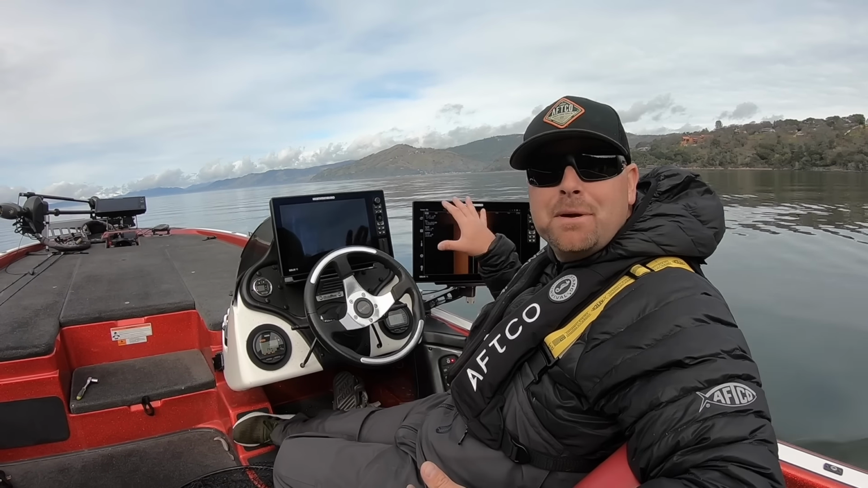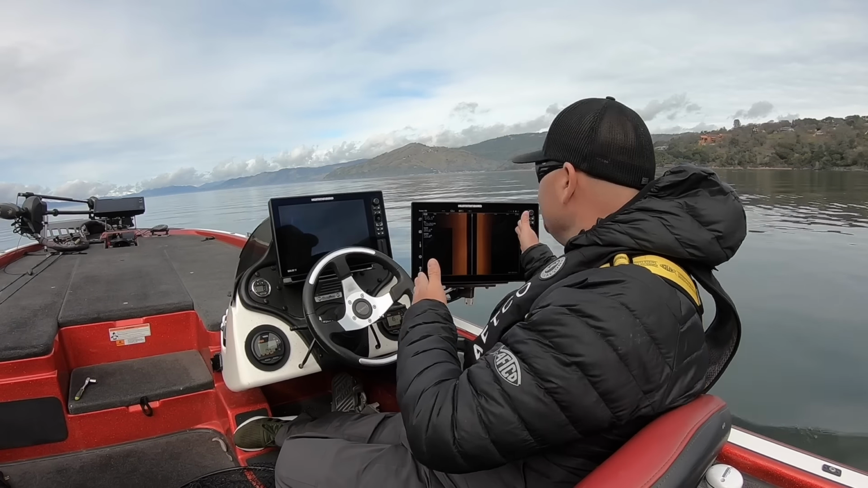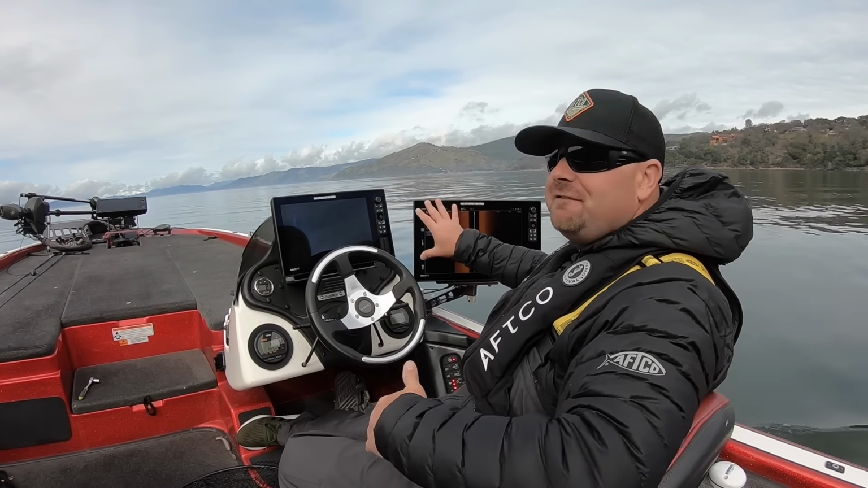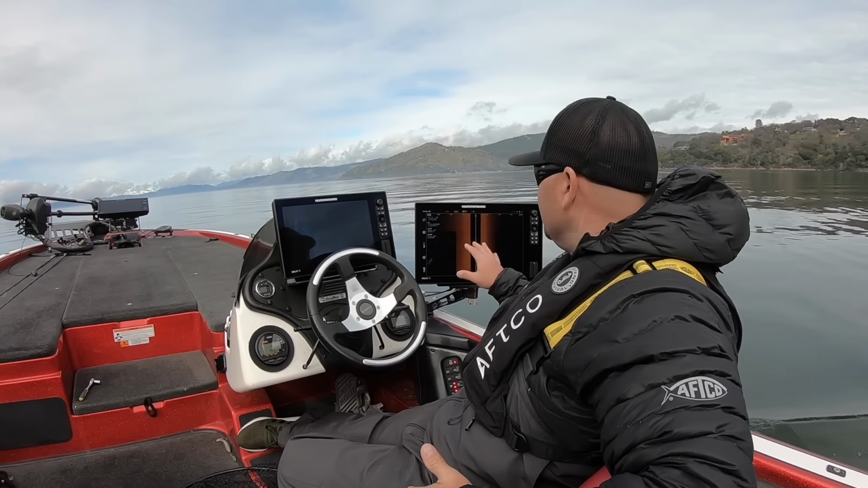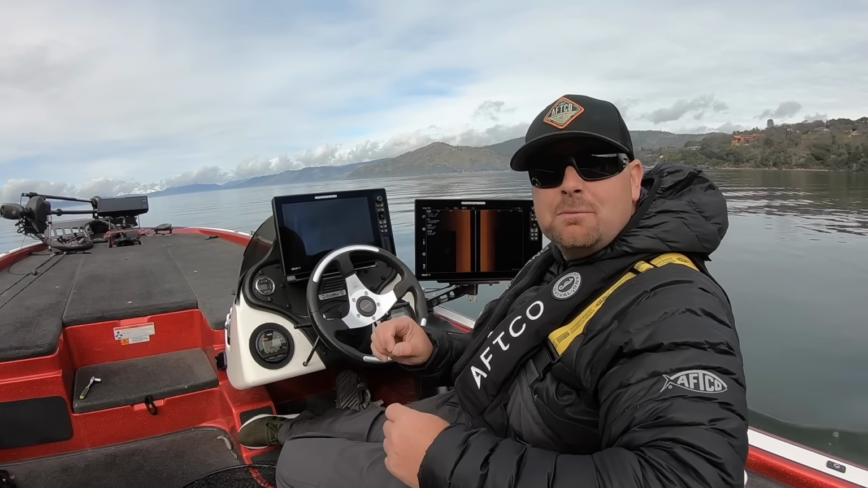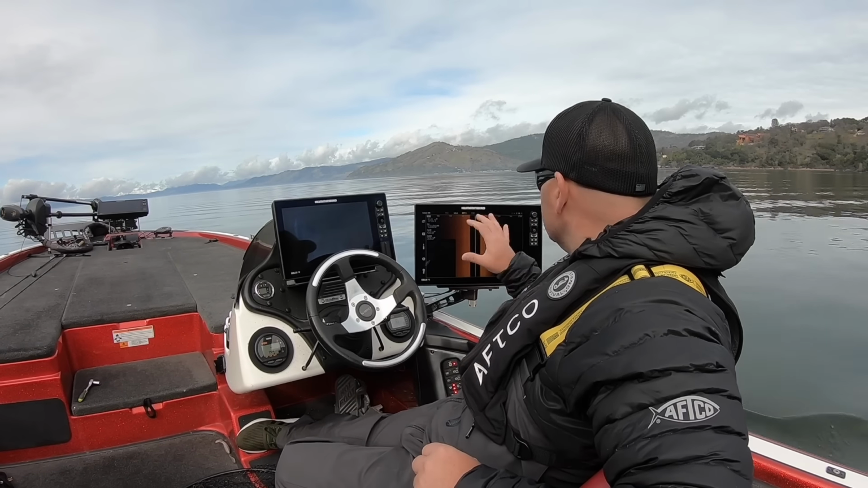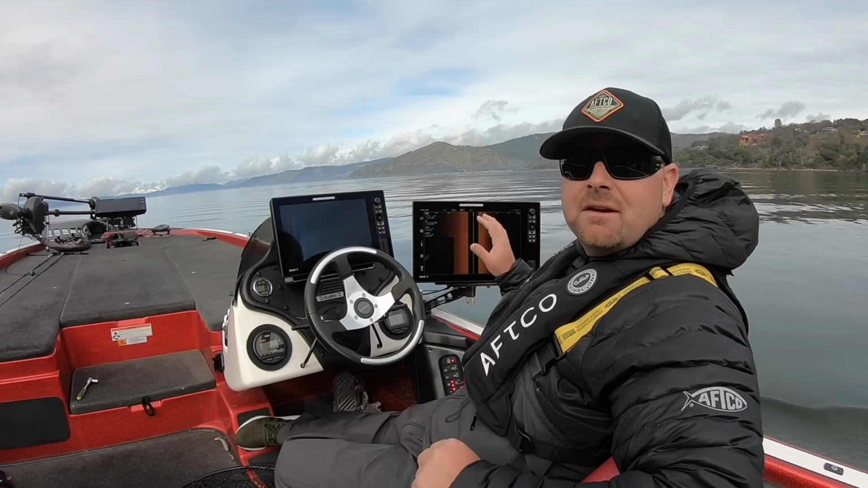Now this isn't gonna pinpoint fish or anything like that for me because I'm fitting 500 feet of stuff on a 15-inch screen. So you're not gonna see really small fish or things like that, but I'm gonna teach you how to dial that in just a second. So right now, I am scanning 500 feet.